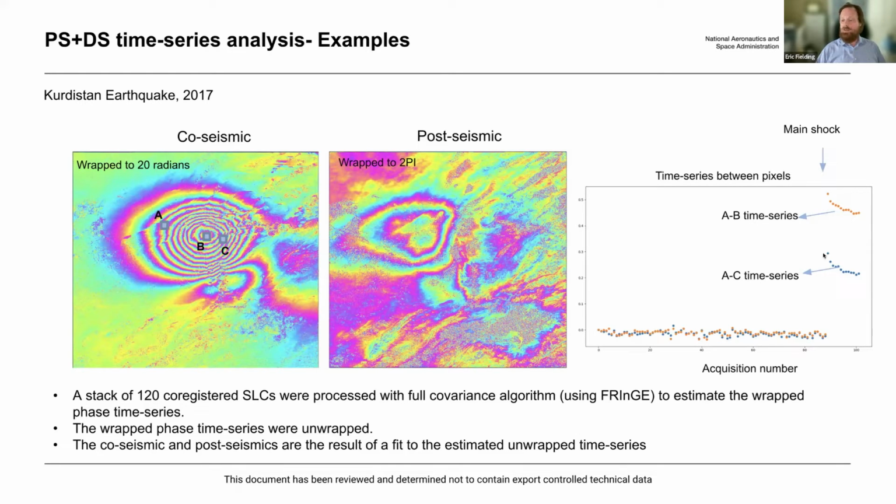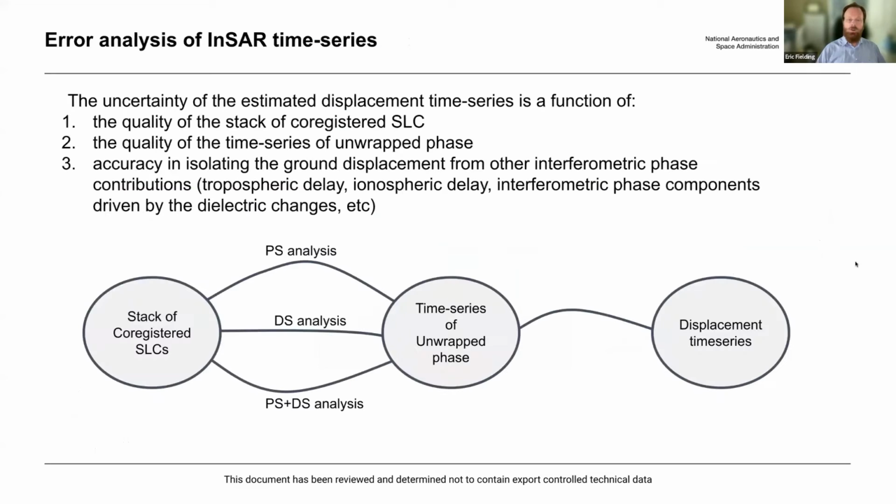In 2017, and you can see that in this particular area, the land was relatively stable before the earthquake. There was a large displacement during the earthquake, and then there's a post-seismic displacement afterwards.